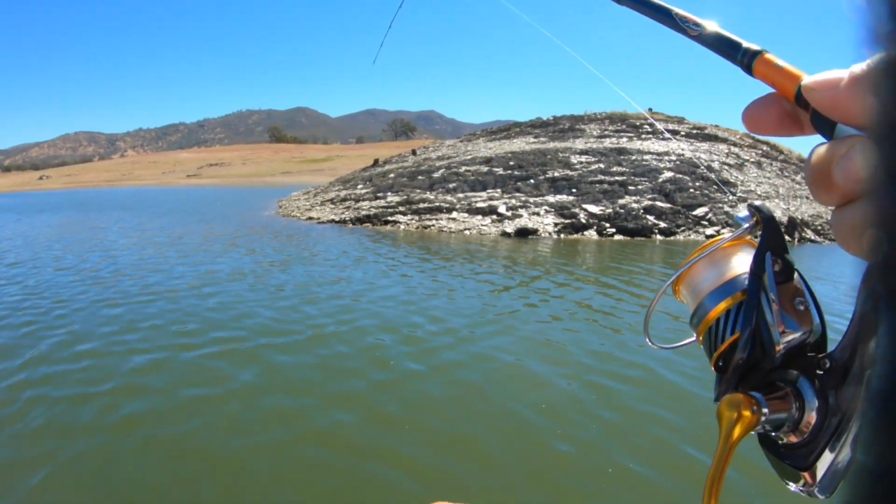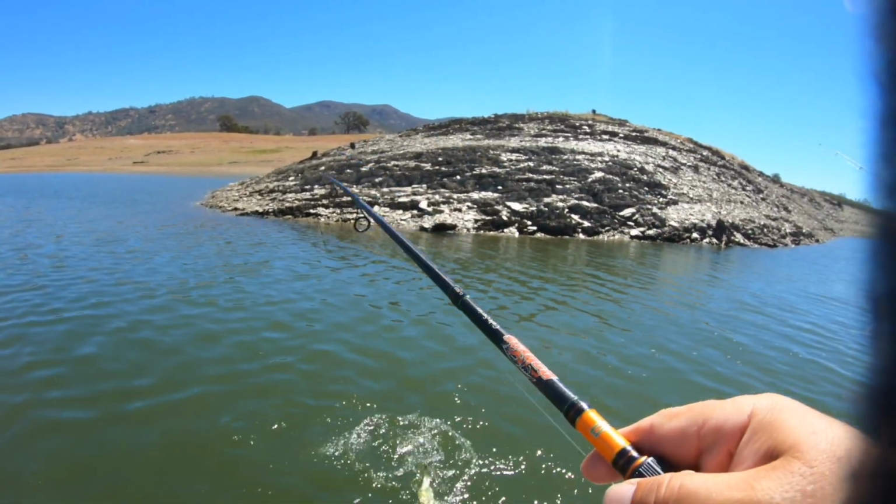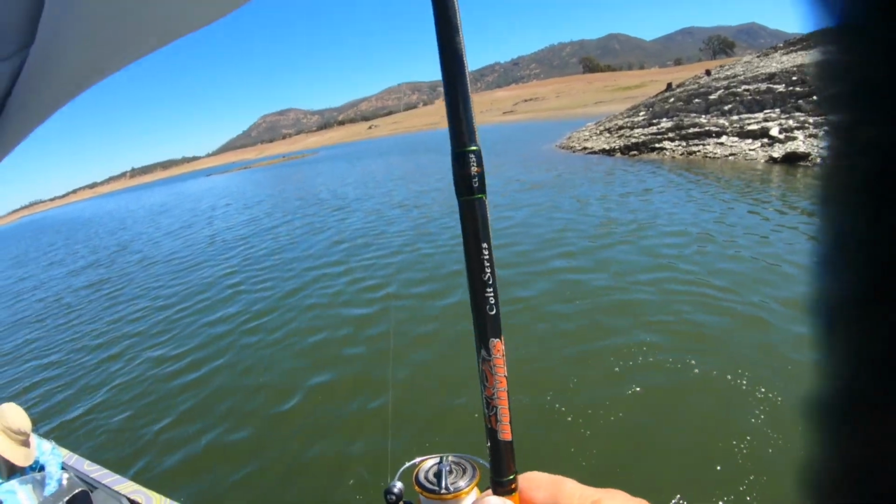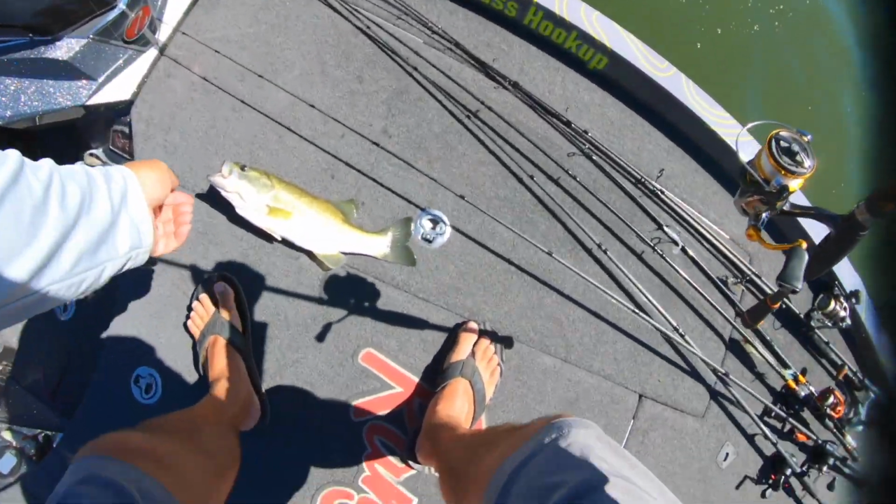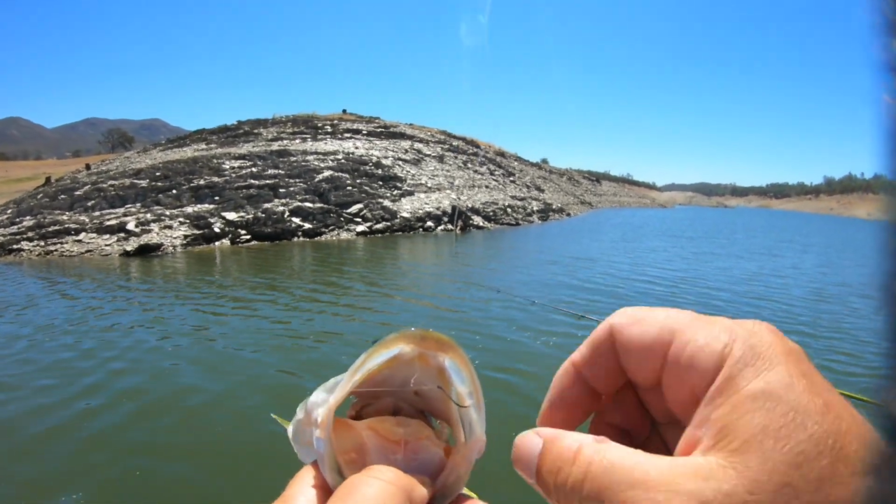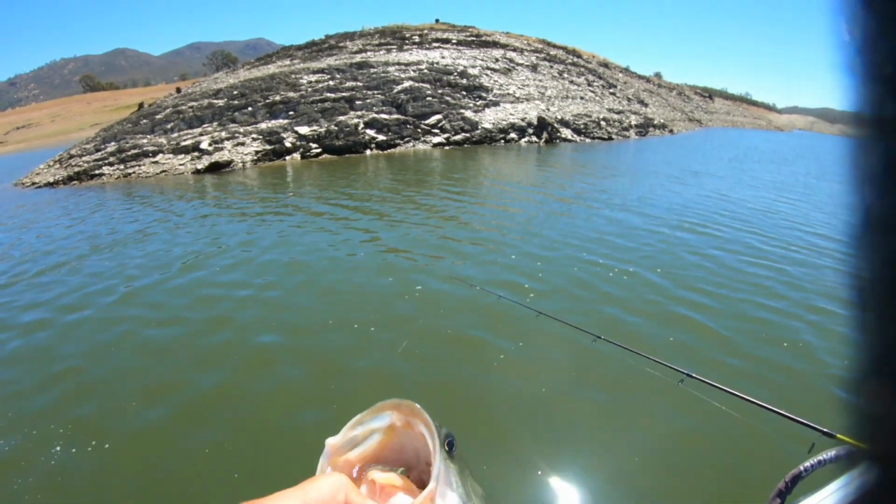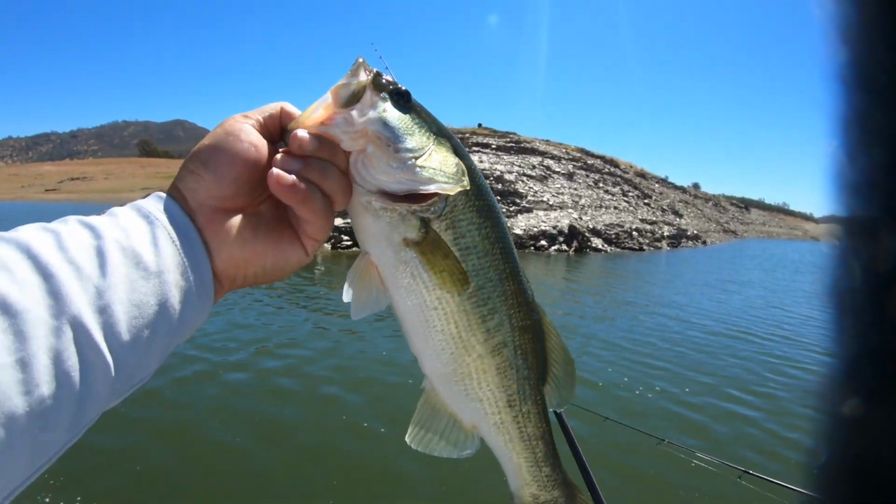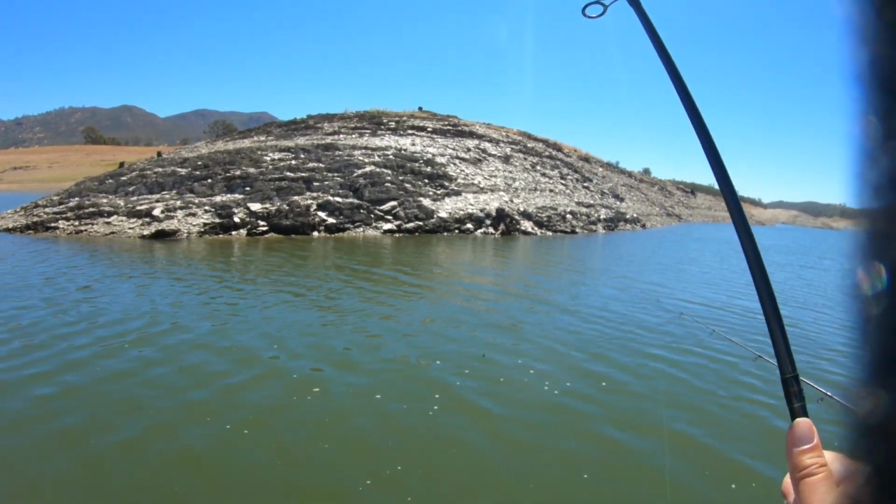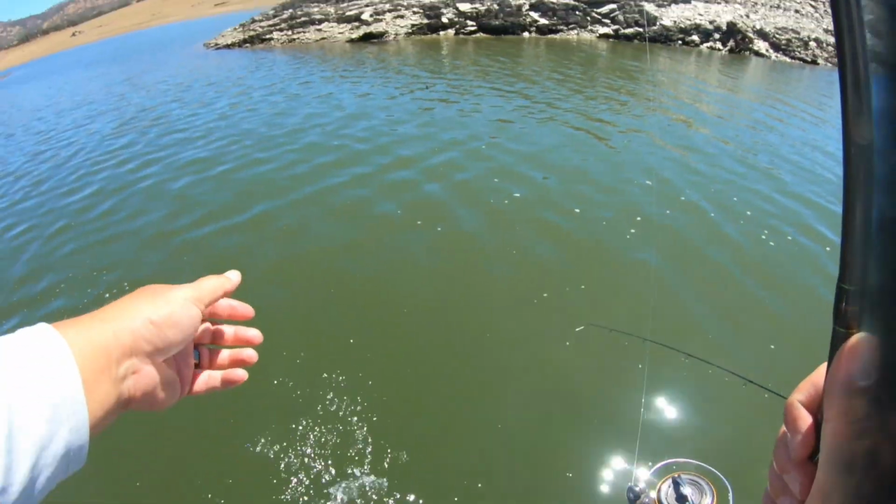Striper? No, nice bass. Nice spot. No, largemouth, huh? Yeah. It's a long largemouth. Look at those marks on that bait. Finally, a good largemouth right there on the drop shot.